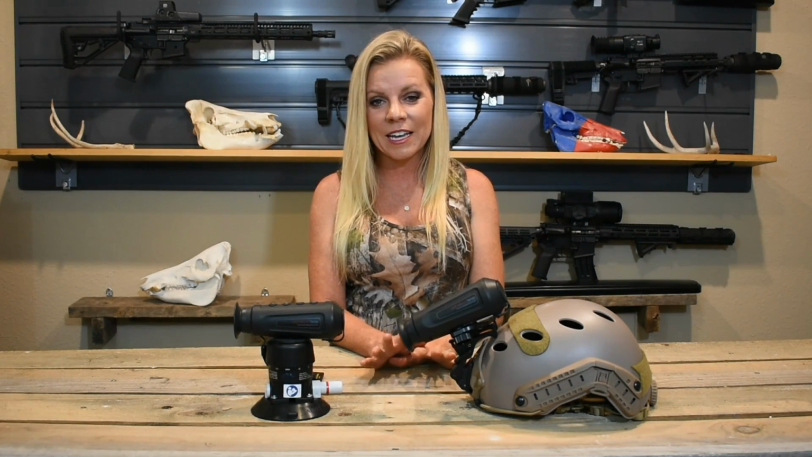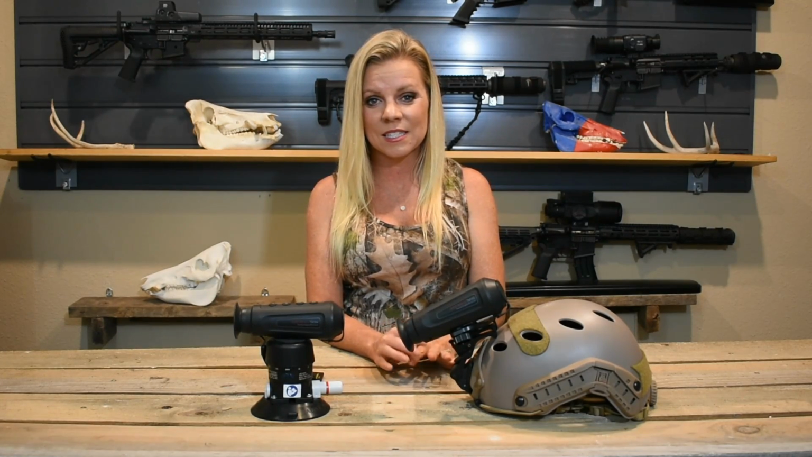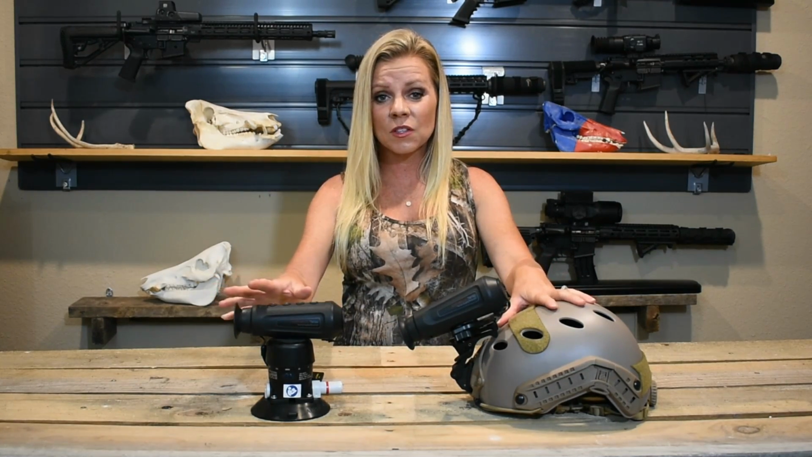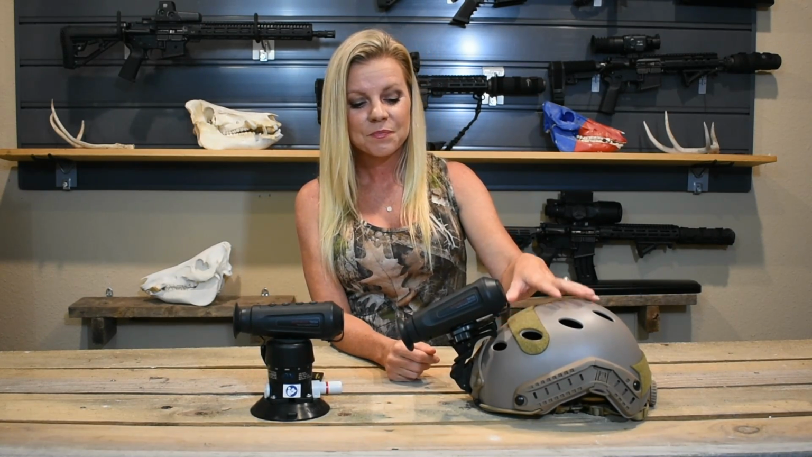Today we're talking about AGM's ASP Micro TM160, which I have here mounted on my helmet. Now if you look, we have the TM34 here. They look the same, they have the same size, but there's a little bit of difference, but we'll get into that a little bit later.